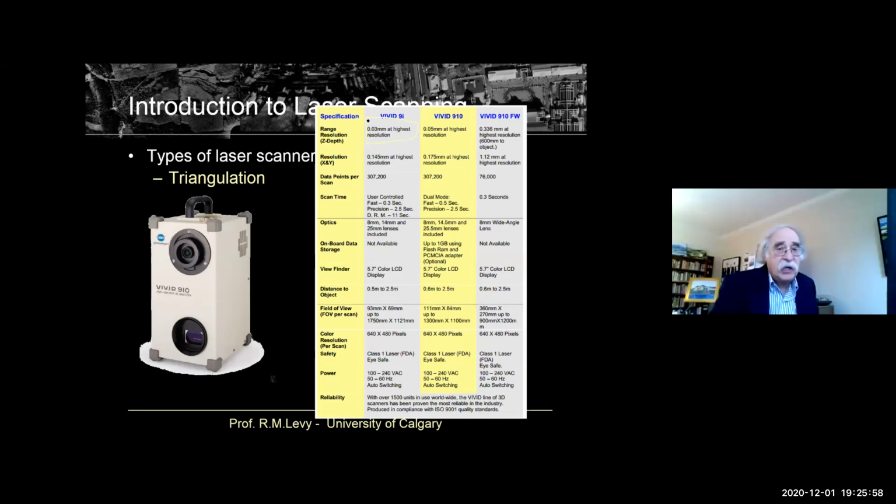But it has very high resolution, 0.03 millimeters for each point accuracy.